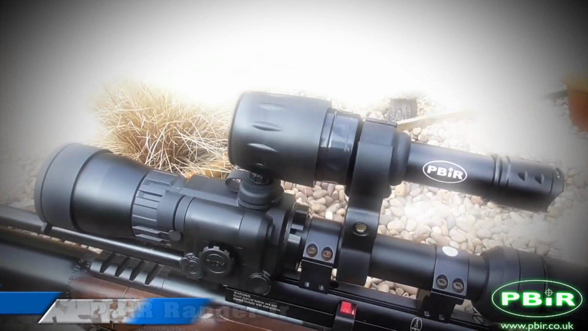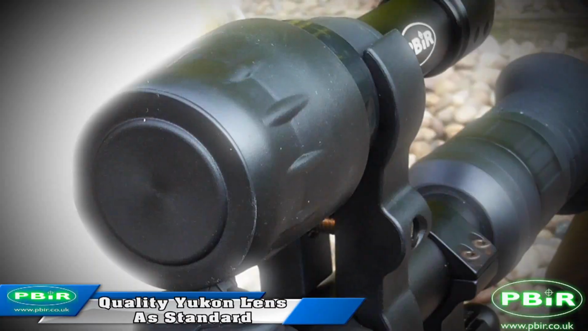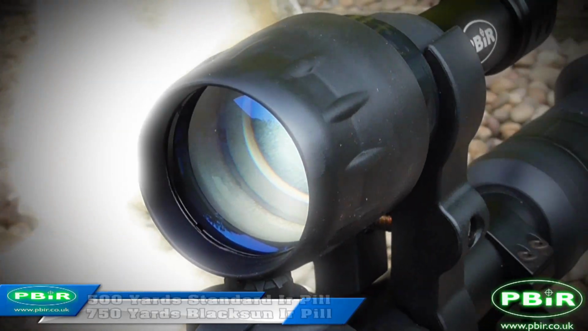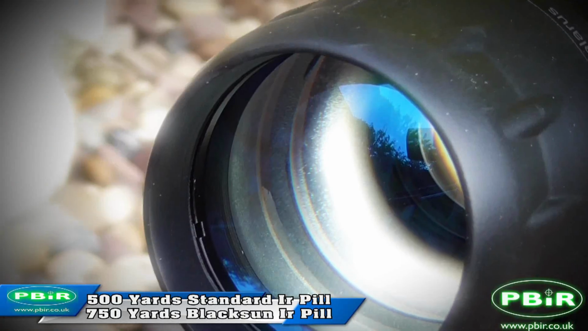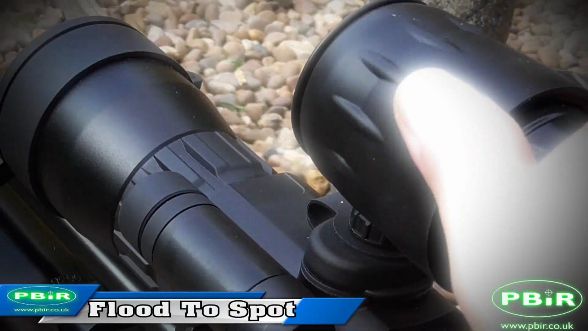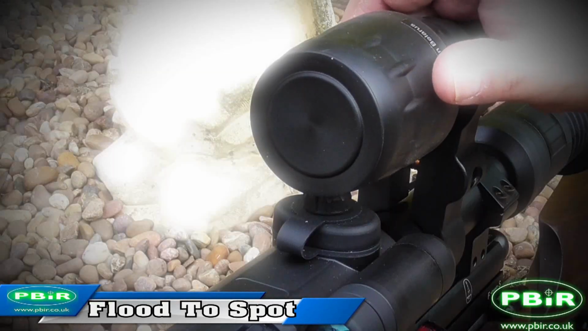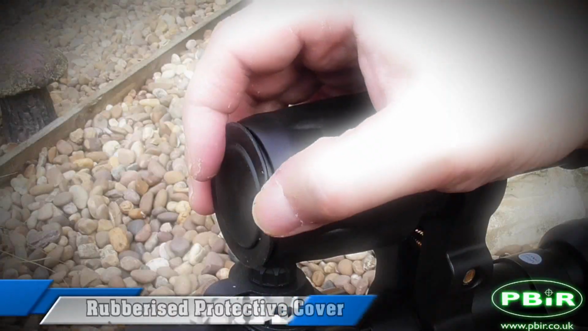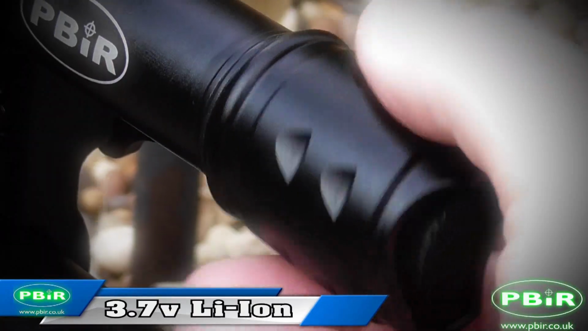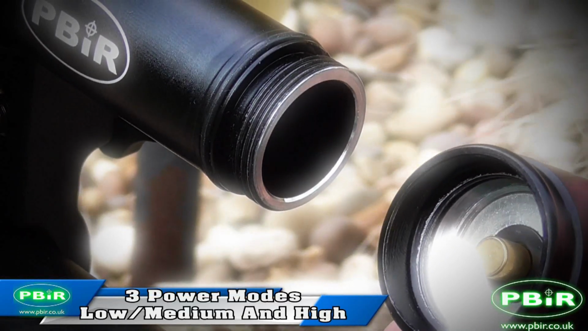Okay, so here's the Ranger IR torch. Two choices of IR pills. You have the standard IR, which will give you distances of up to 500 yards, and the blacksun pill, which will give you distances of up to 750 yards. We have the quality Yukon lens, which comes as standard on the Ranger. Strong, clean, bright image. A flood to spot, easy to adjust, smooth operation. Rubberized lens cover, that's a nice touch, I like that.